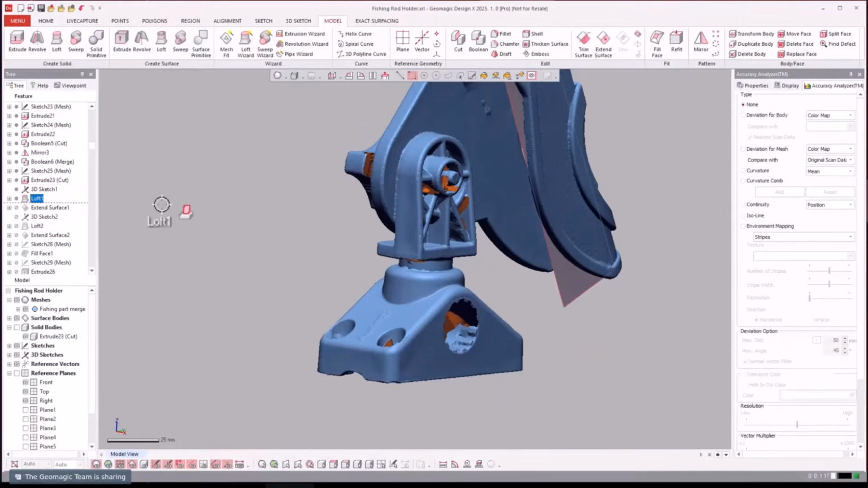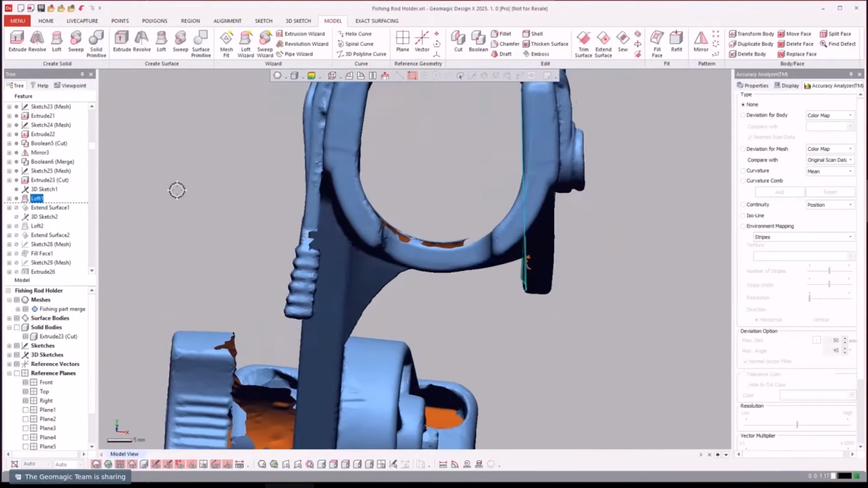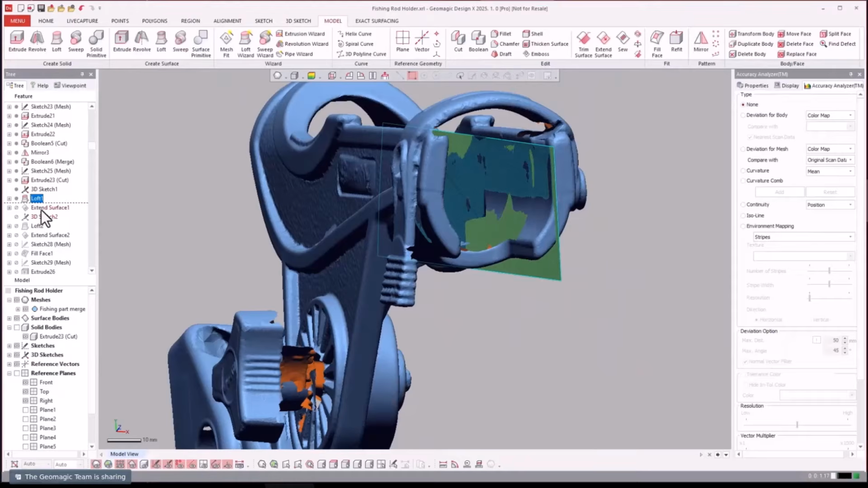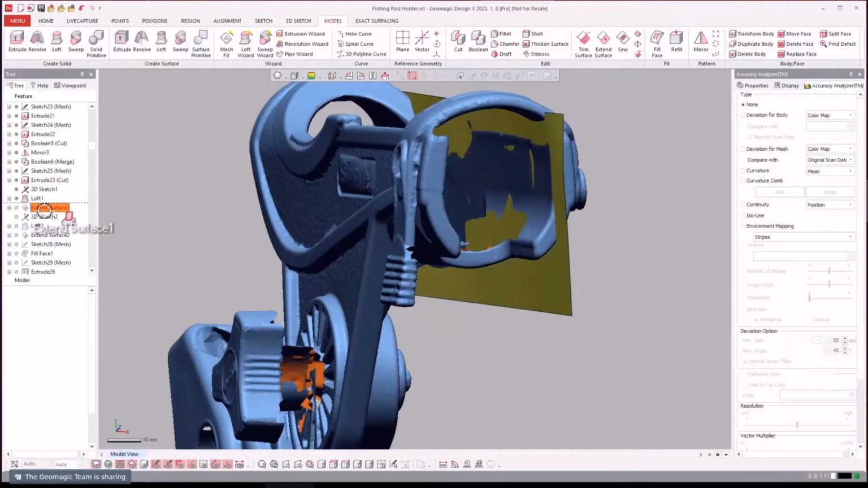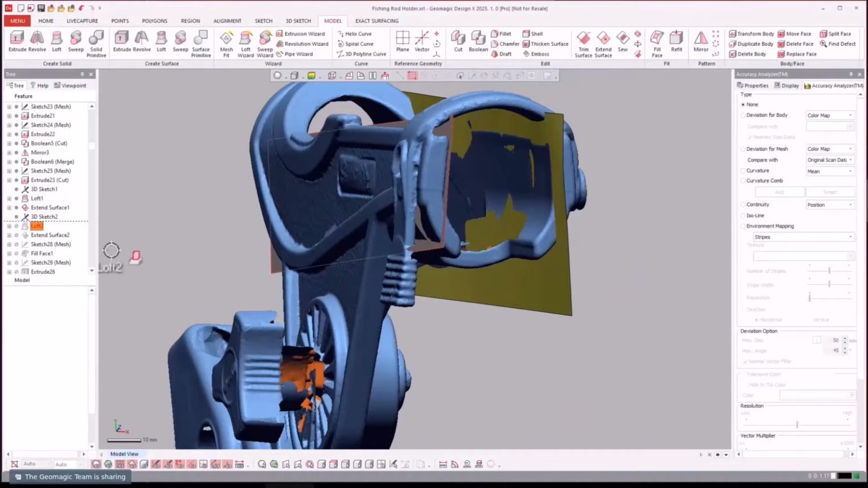All right, so now we went ahead and did a loft on the inner surface here. Extend it. And then let's check what they do next here. Another loft on the other side with an extend.